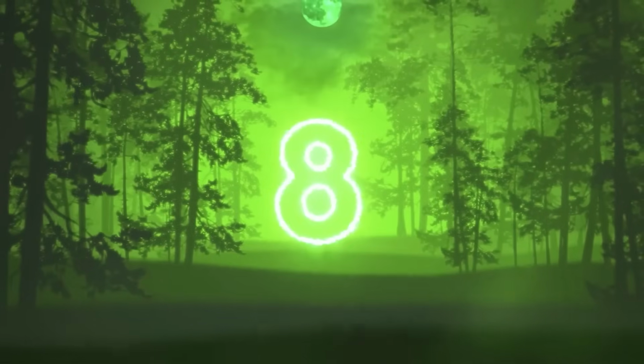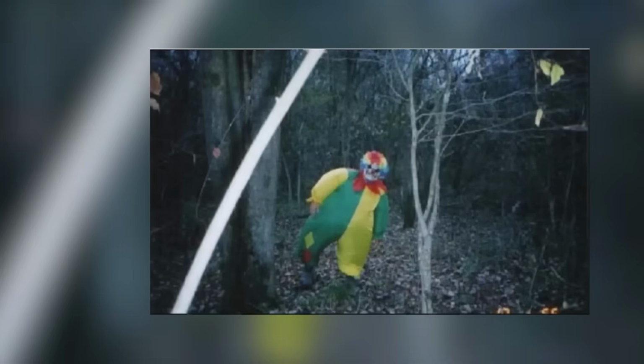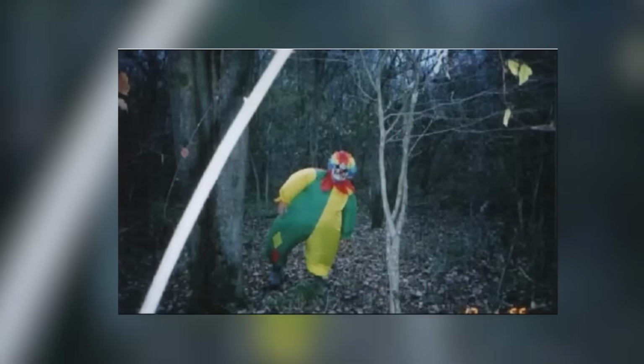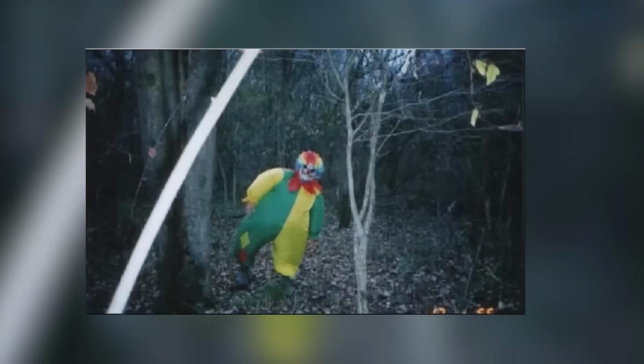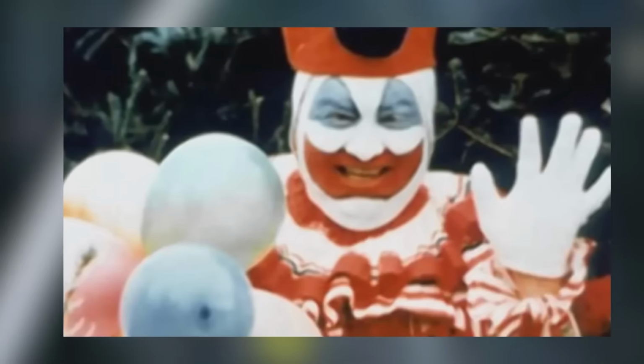In our number 8 spot, we have the clown. Yeah, there's way too many creepy clowns hanging out in the woods. This is a classic trail cam capture that you may have seen before, as it's one of those chilling photos that has made its way around the internet. It's so creepy, you can't imagine anything else, but after this picture, he definitely pulled a John Wayne Gacy.